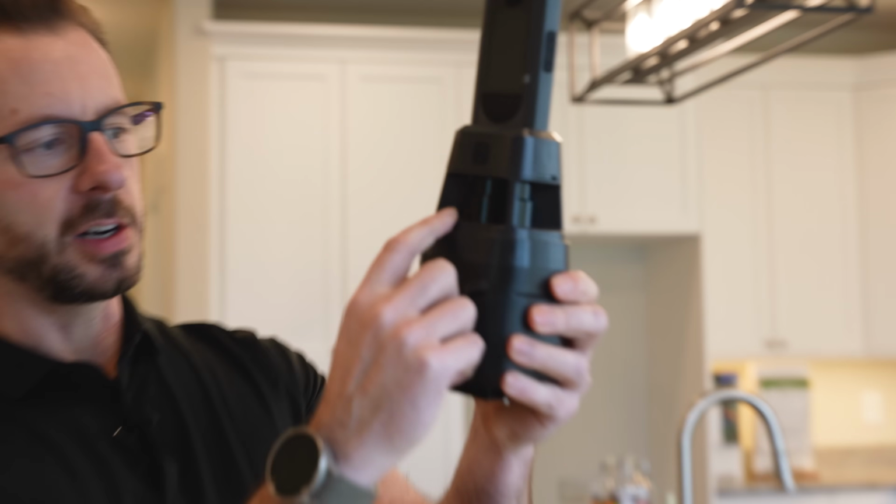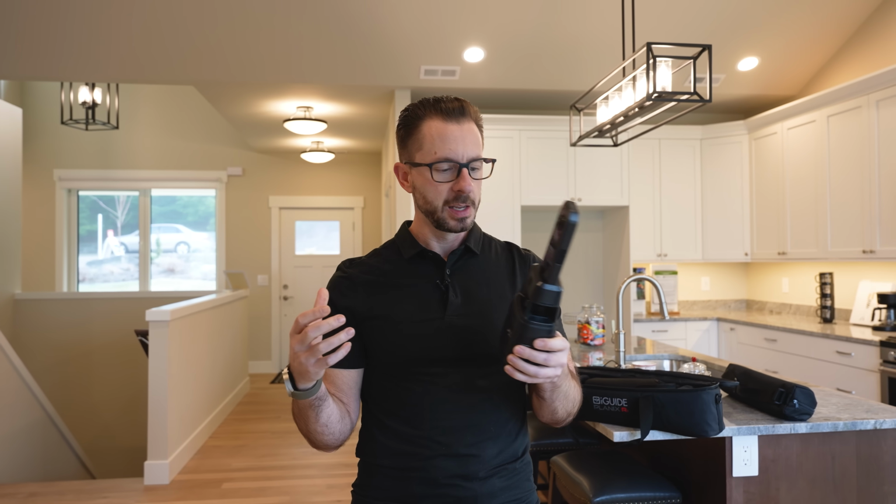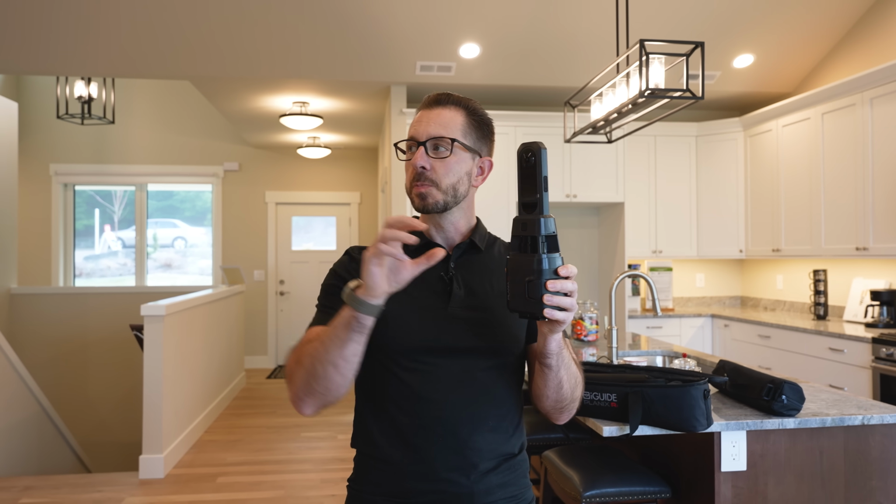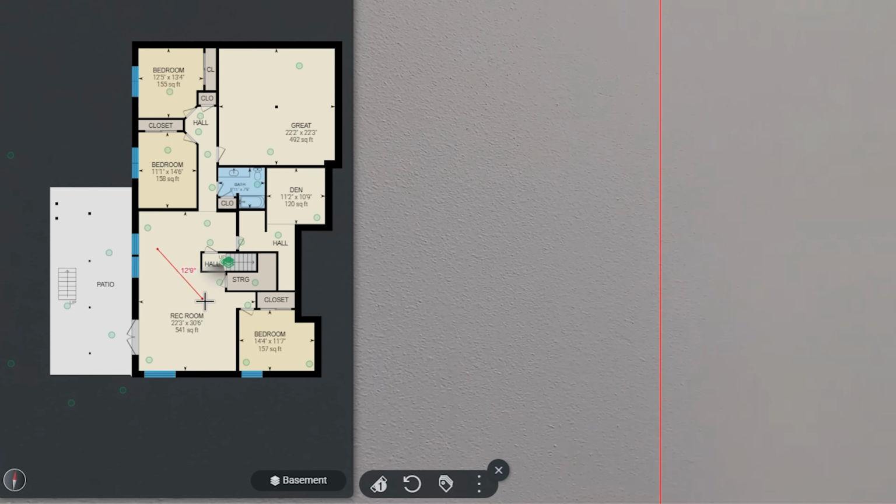This portion here is the LIDAR. That's the light detection and ranging function. LIDAR, just think of that as like light plus radar. And what this is going to be able to do though is use pulses of light to scan the room, create a point cloud, and it's actually something that you can use for distancing.